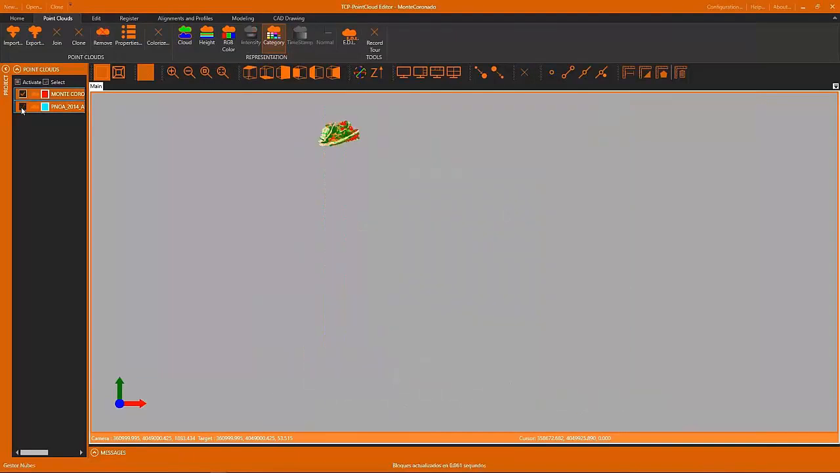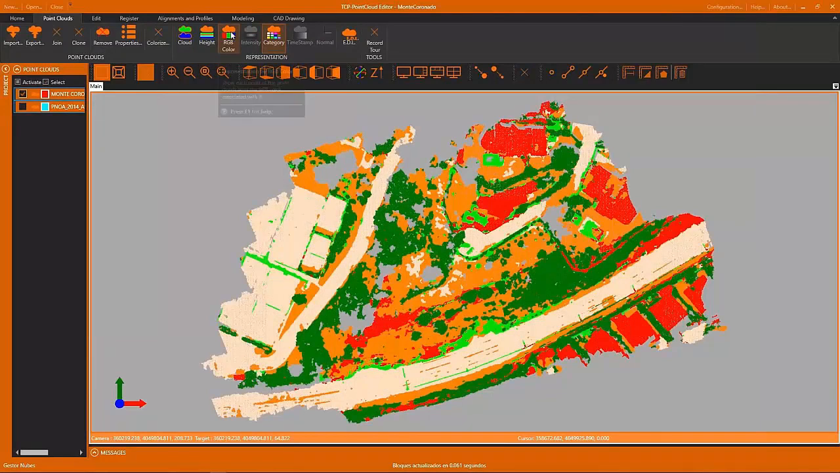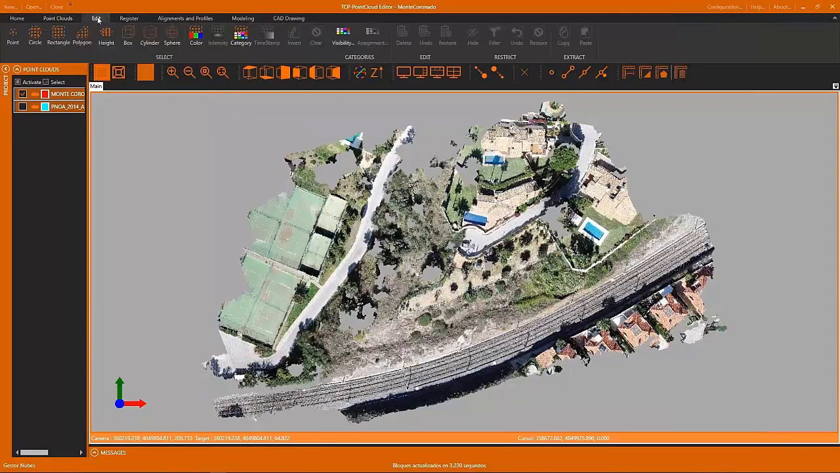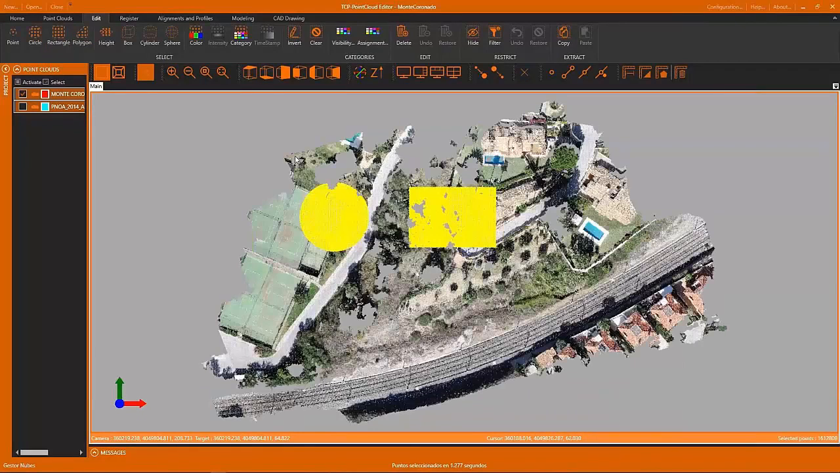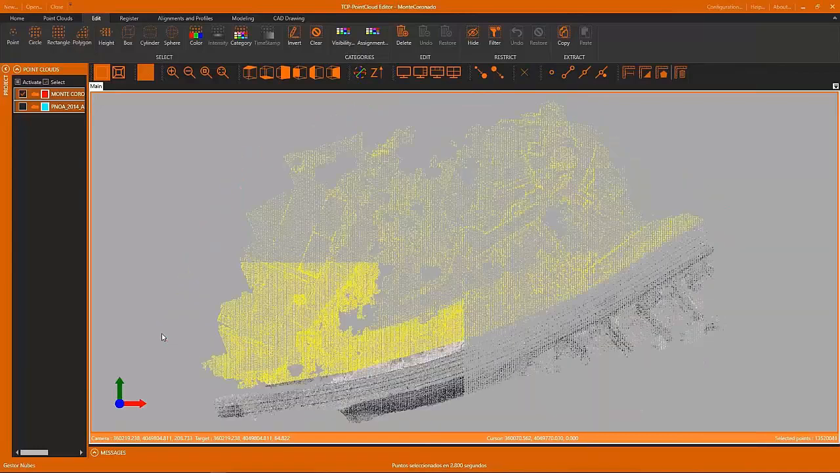Now we are going to focus on the photogrammetry point cloud, and we can see how we can select the points in different ways. We have many options. We can select by circle or rectangle. We can select also by a polygon, where all the points inside the polygon we draw will be selected. It will include the previously selected points.